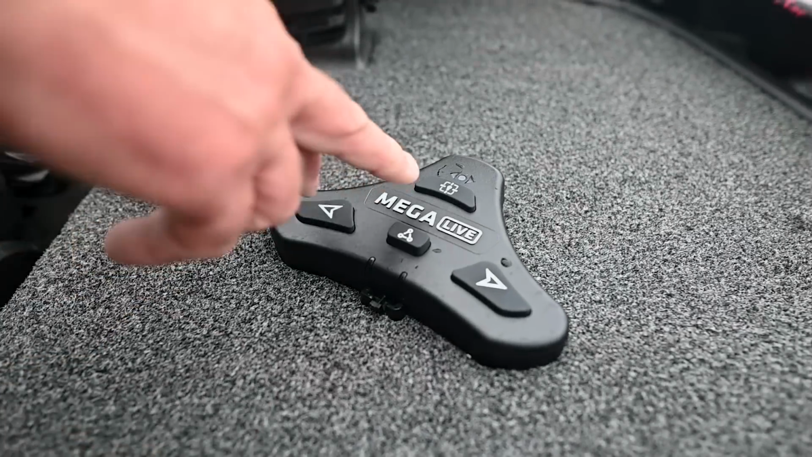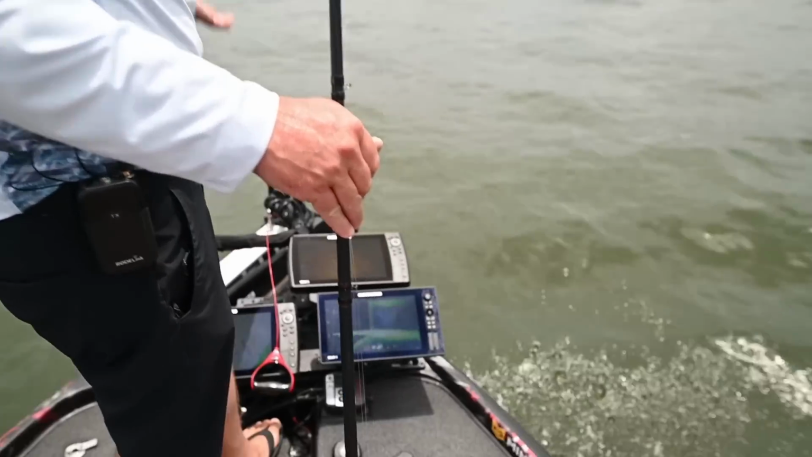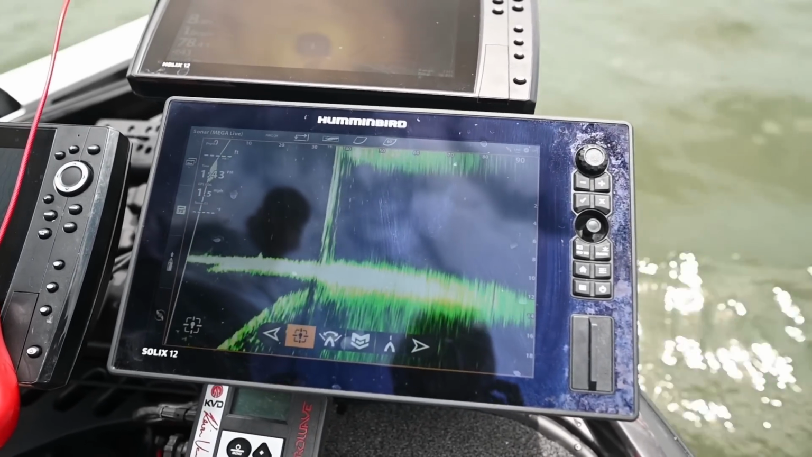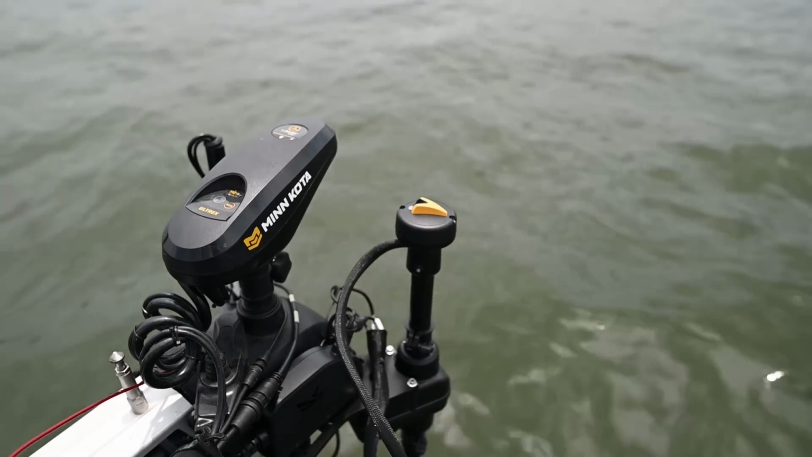And then this is TargetLock. Once you find a target that you want it to keep on, you just hit that button and it's going to lock onto that particular target. If you mark a brush pile, you can drive the boat a 360 circle all the way around it, and it'll continually keep that transducer locked on that specific target.